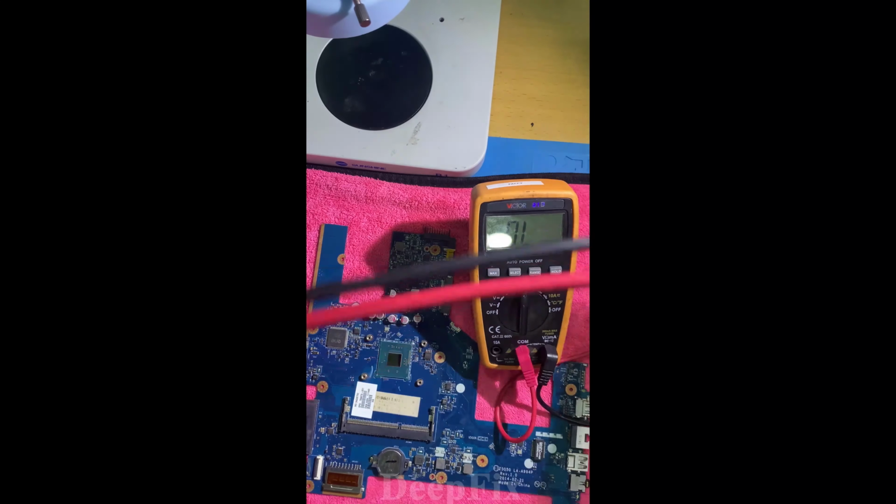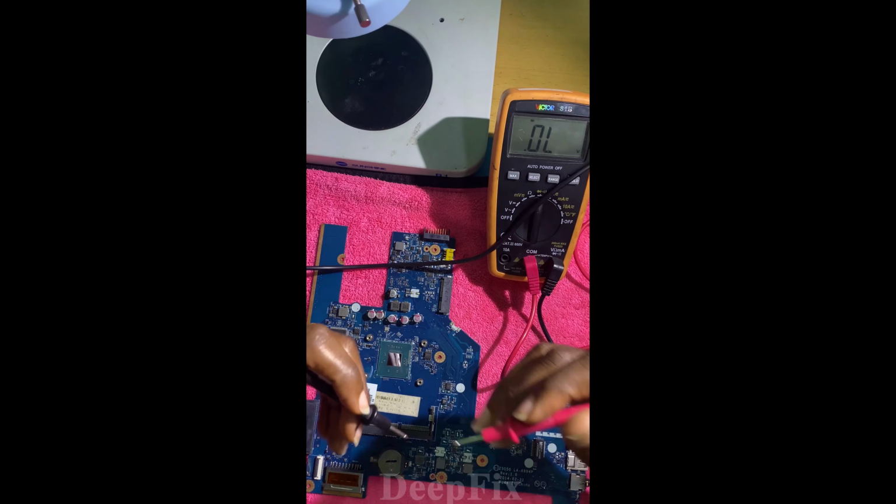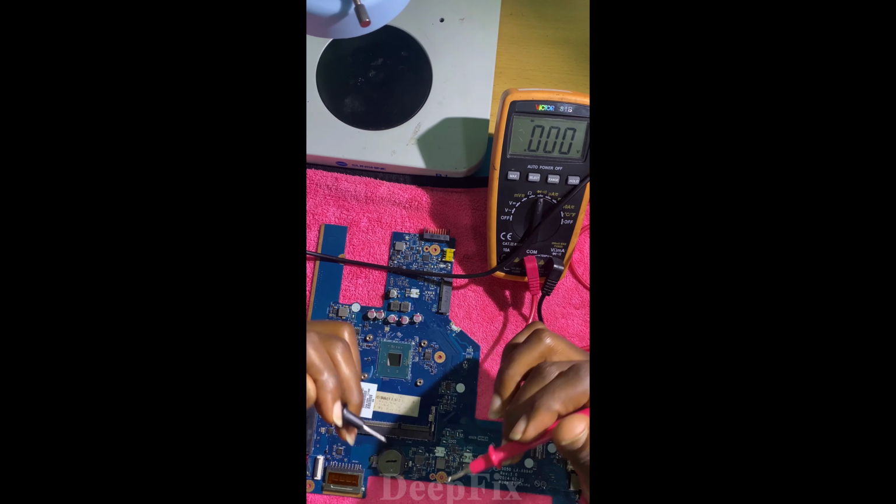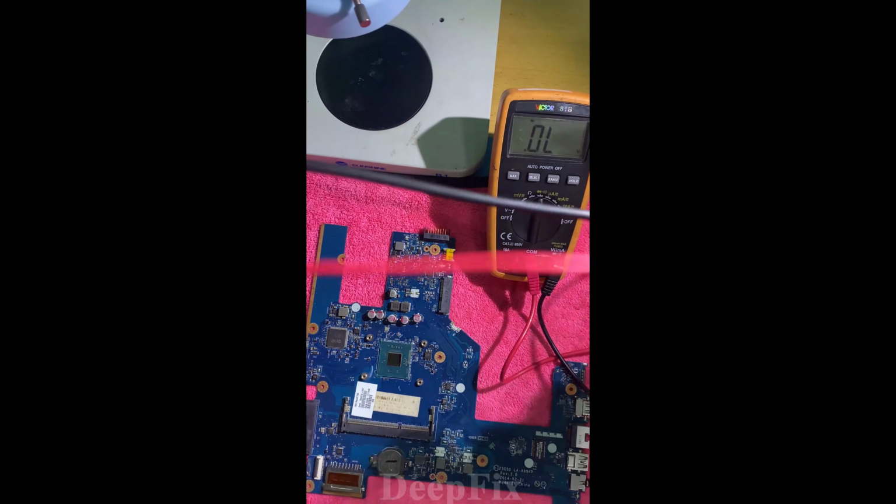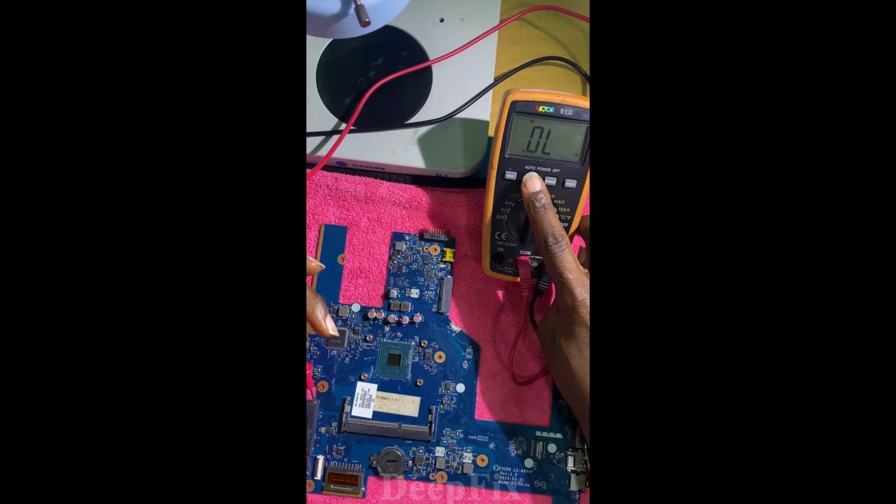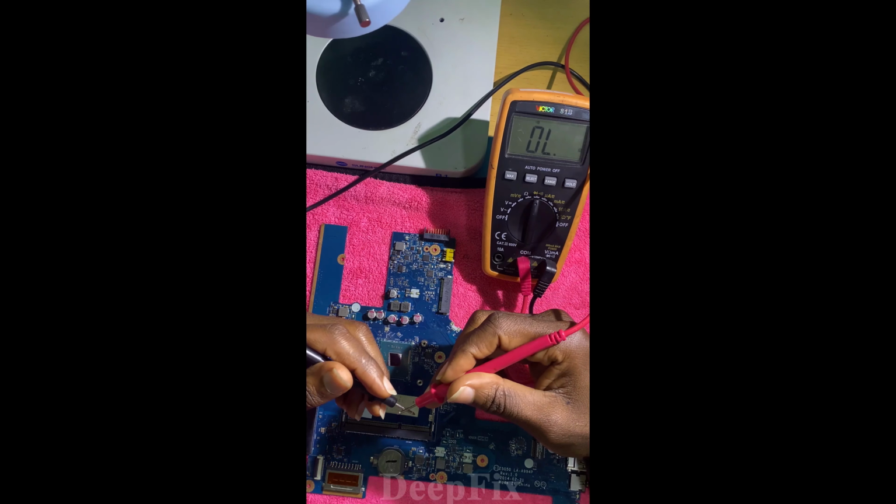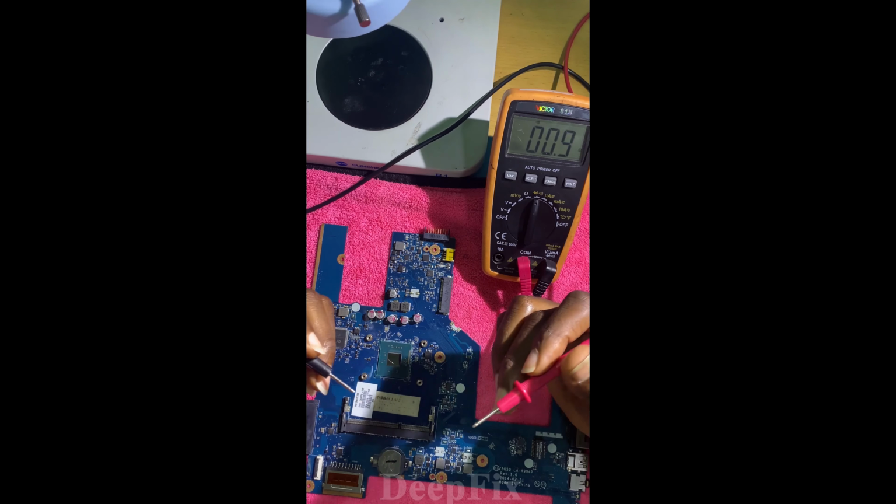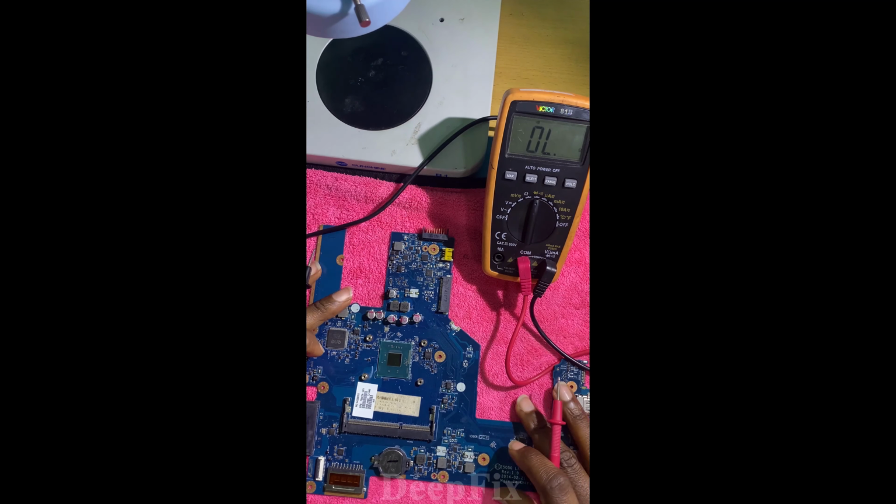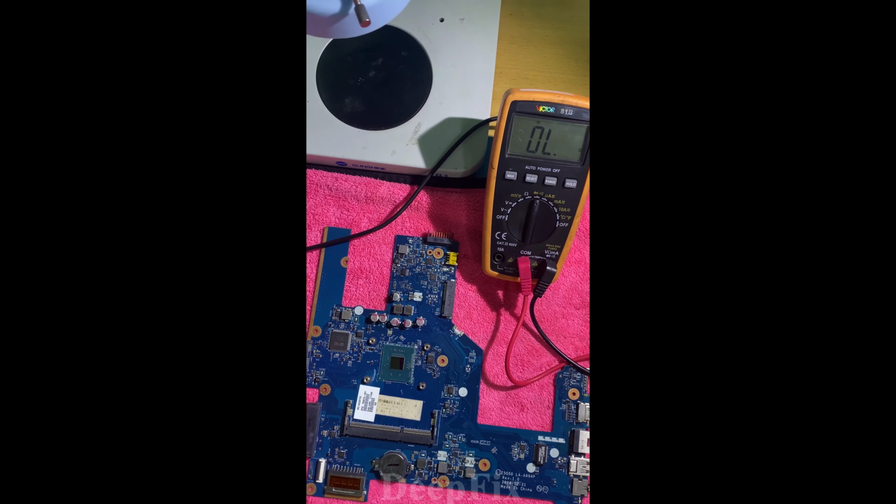After turning the multimeter to continuity mode, you have to make sure it beeps when you connect these two cables. Actually, for me, it's not beeping. So when it is not beeping, you first need to make sure you select the mode. Once you select the mode, the multimeter will beep. As you can see, the multimeter is beeping. After that, we go to our motherboard.